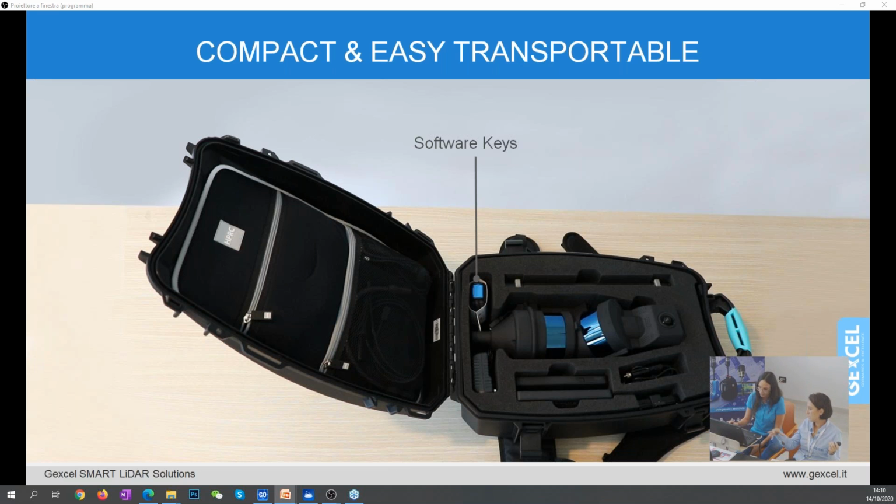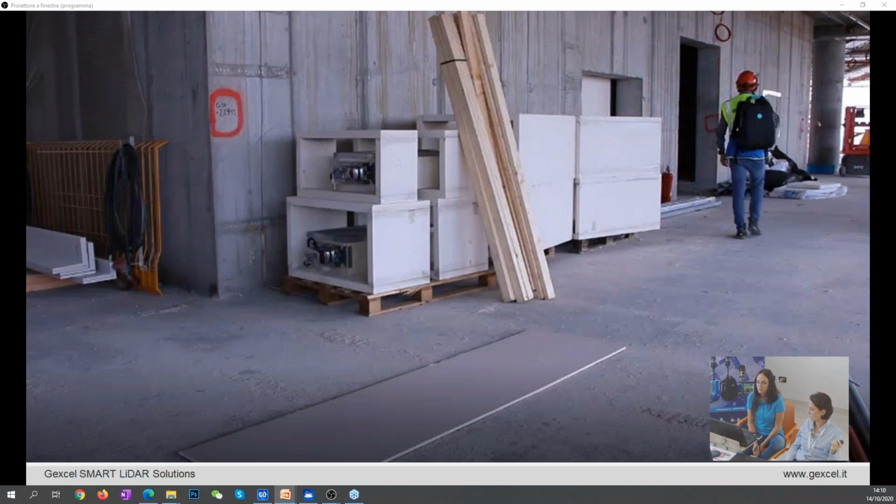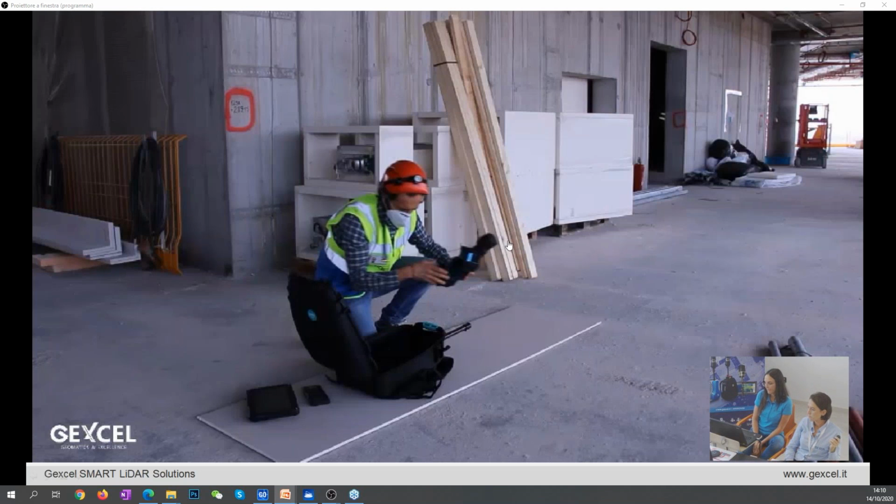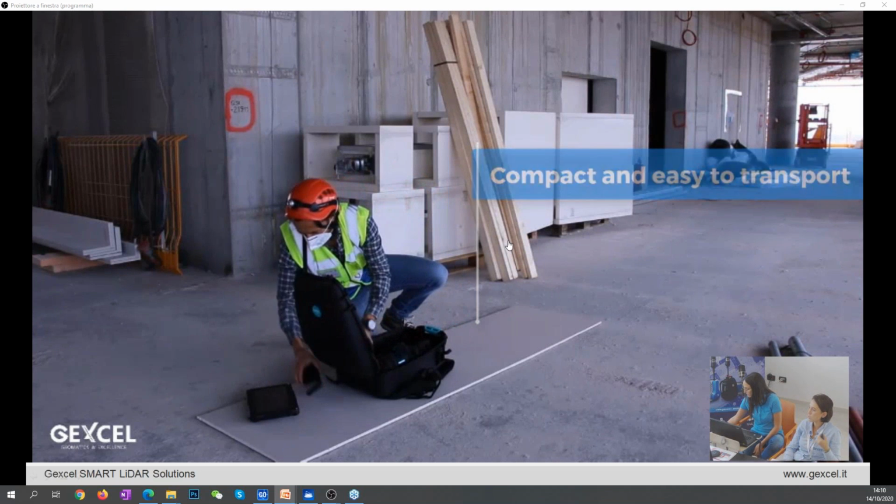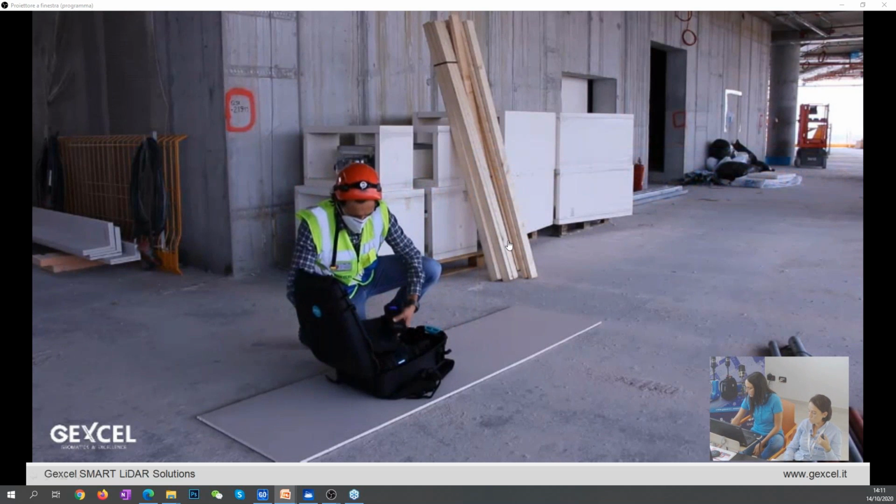Okay, coming back to the internal organization of the backpack, there's the place also for the software keys, so everything is inside. Okay, there's a movie that we would like to show you in order to make you understand how HERON is easy to transport and compact.